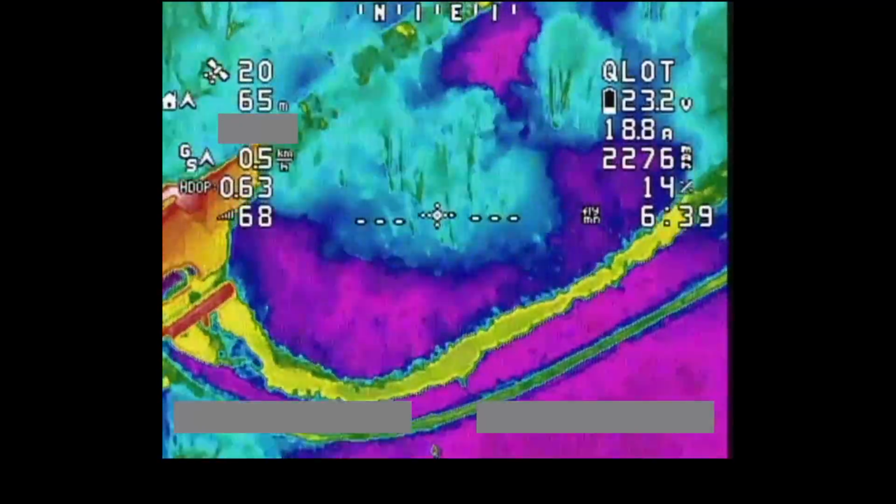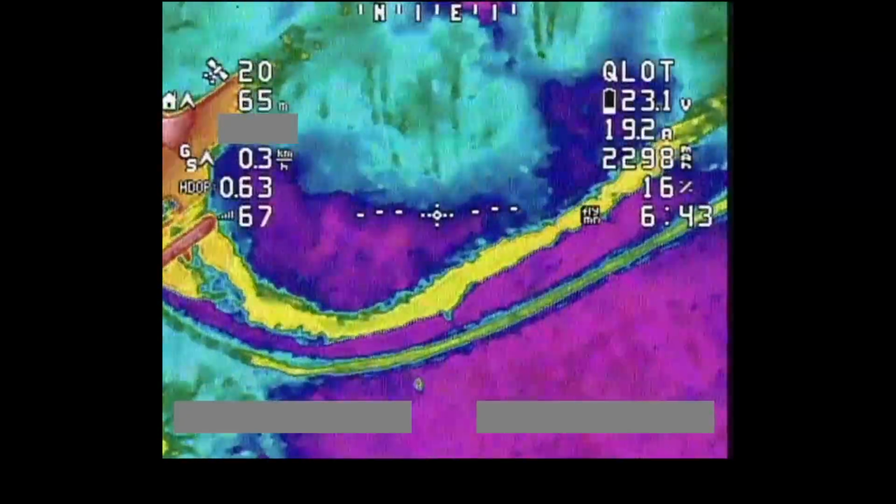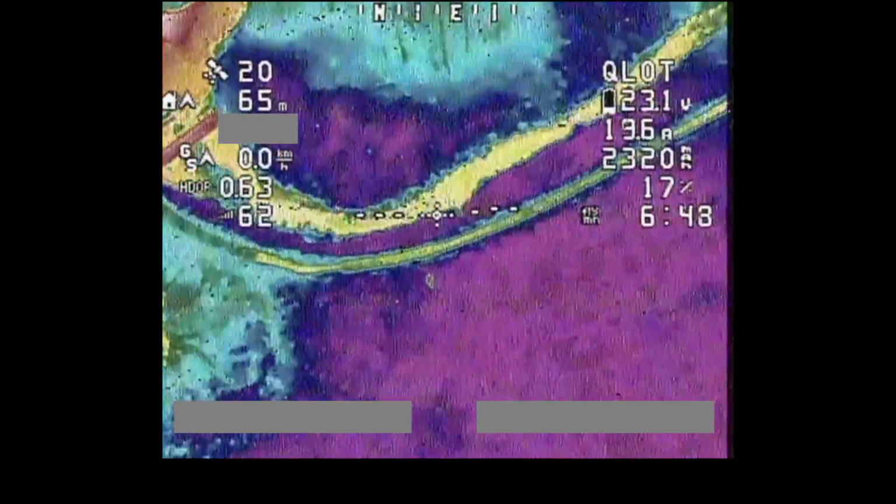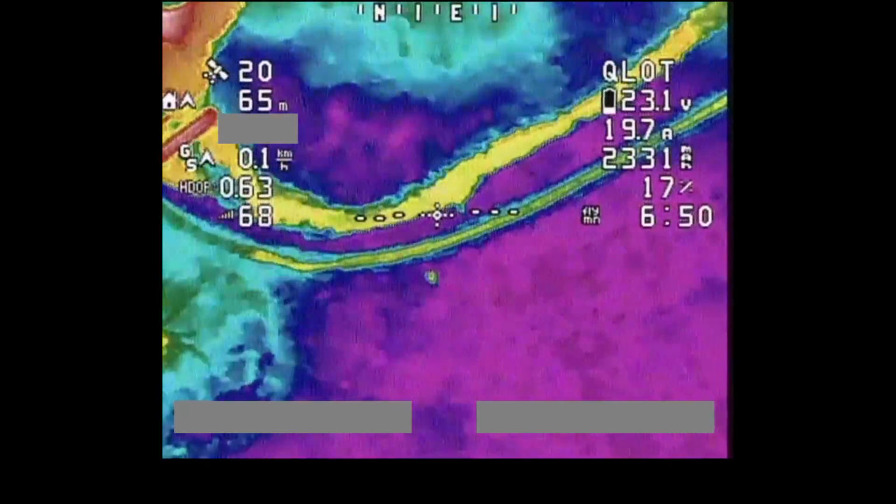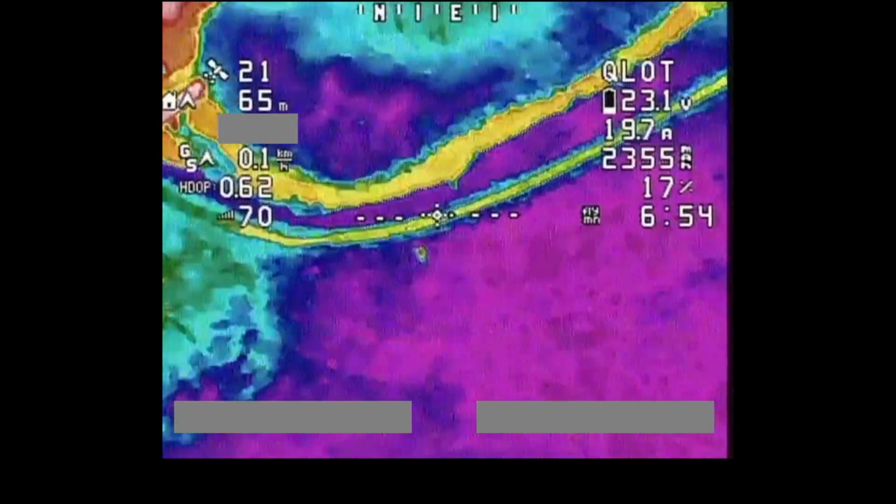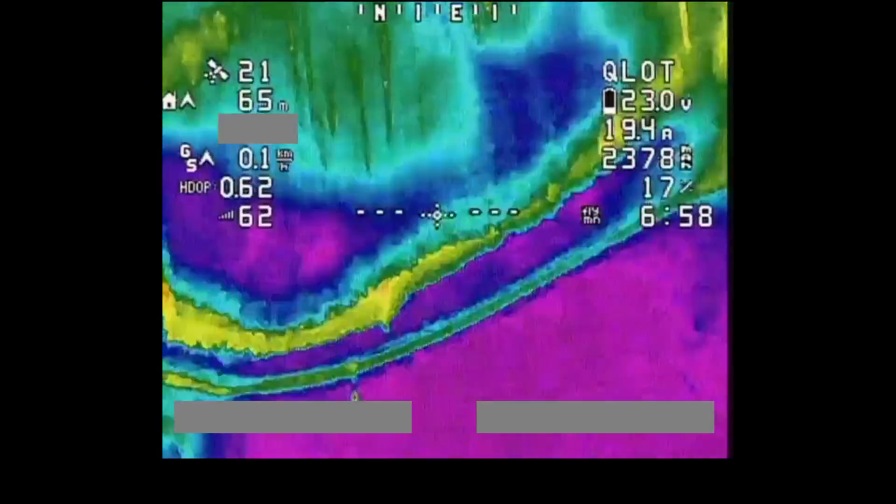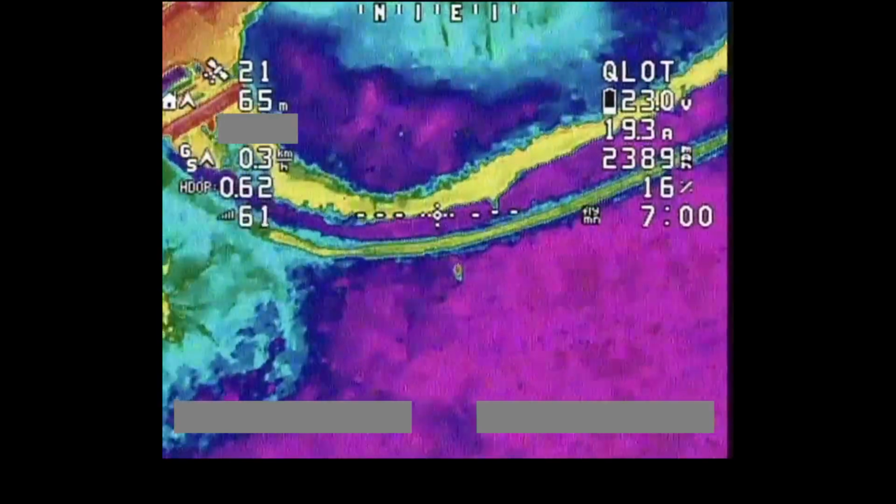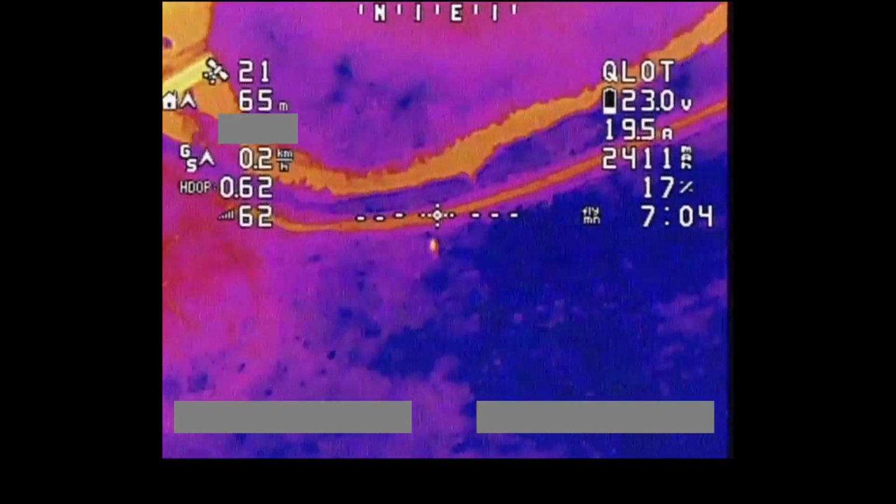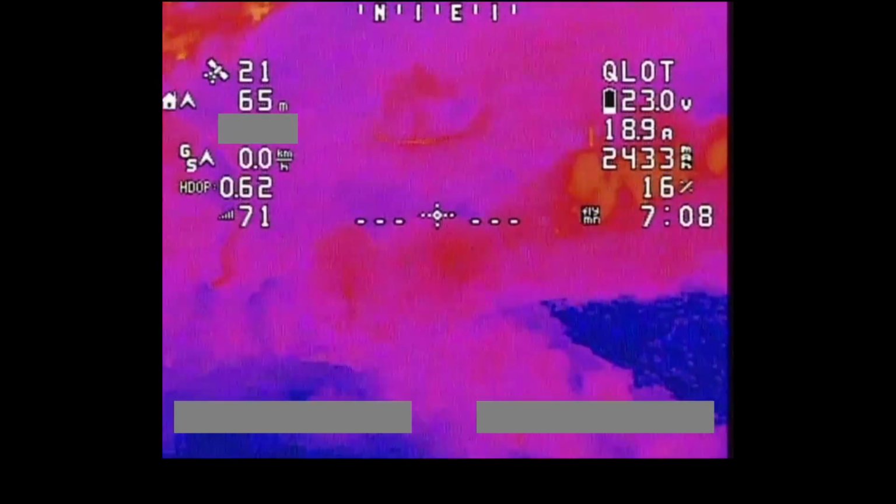So I'm climbing again. It's really hard to get this to hold its altitude. But against the backdrop of the field that I'm stood in, you can quite clearly see I'm glowing there. You can see me waving. It does work, but yeah, I'm not super convinced by this colour palette. Let's try another one. Don't want a monochrome one, want a colour one, don't we? Here's one of the colour ones.